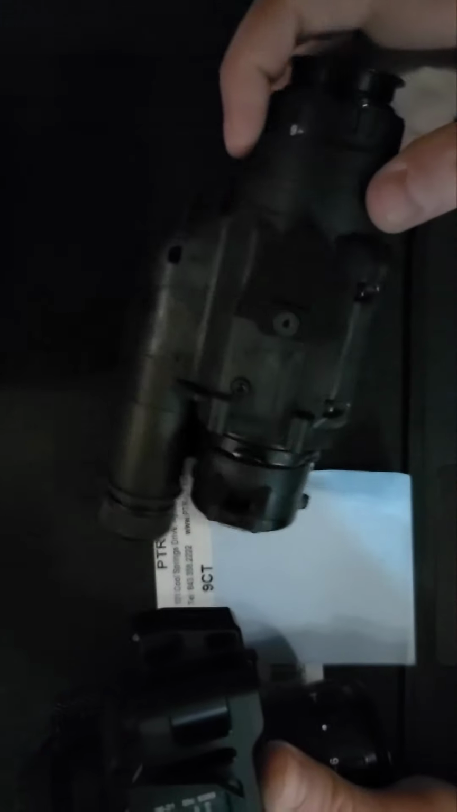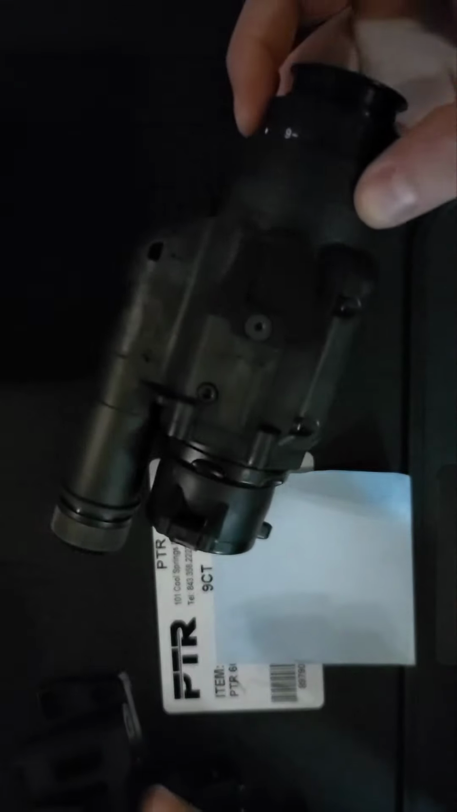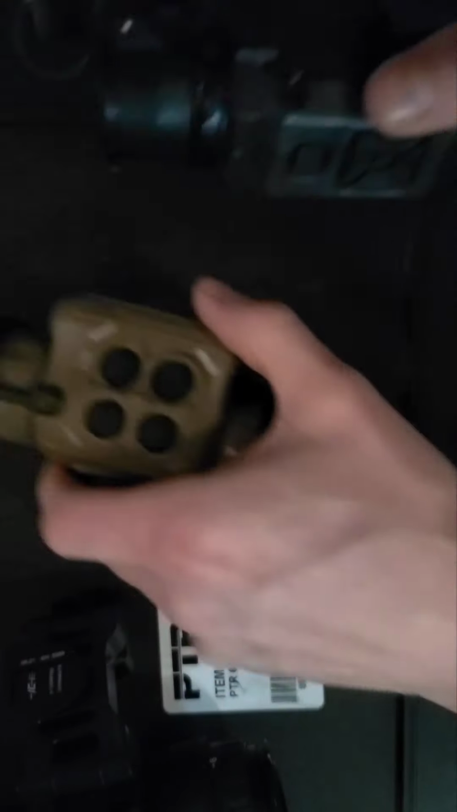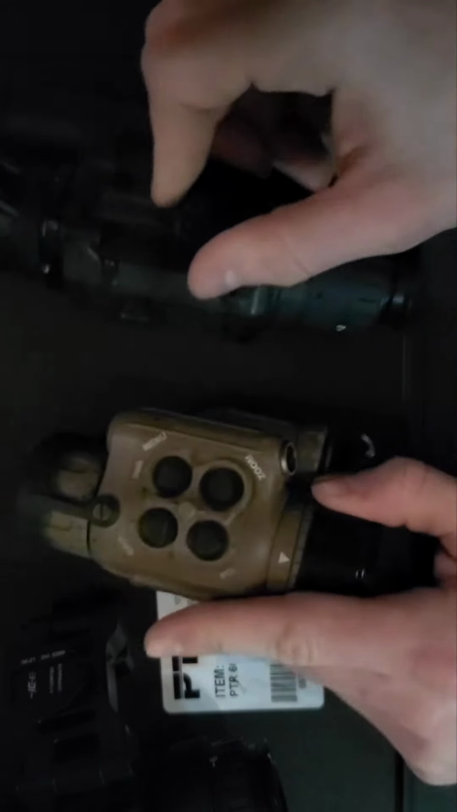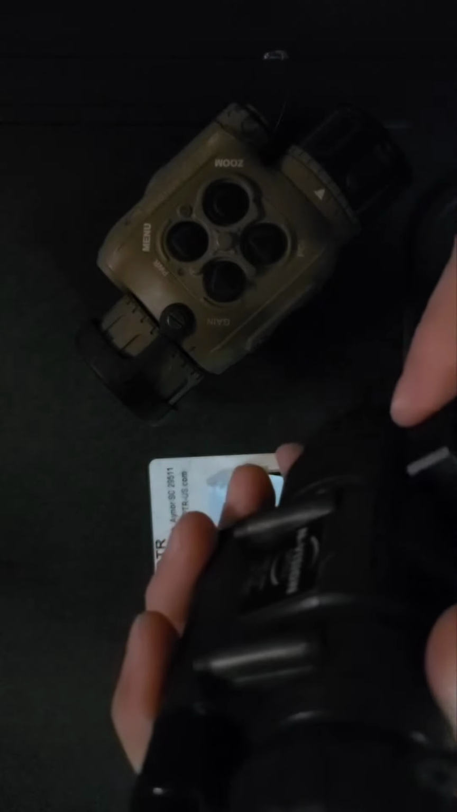Now, that said, this right here is almost 4 ounces heavier. Seems like 4 ounces is not a big difference, but with a unit like this, now you're gaining clip-on capability that this one lacks. Whenever you put this on a bridge, like with this PVS 14, the package is a lot smaller. It's lighter. You're not fulcruming further out away from your face.